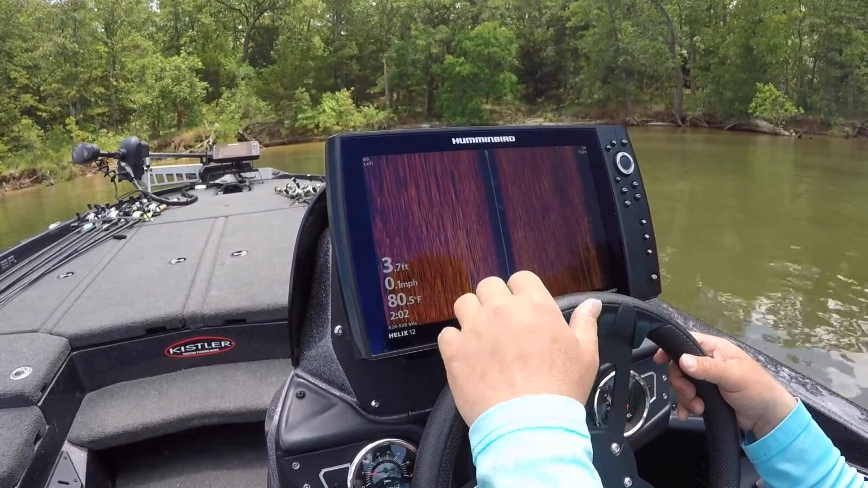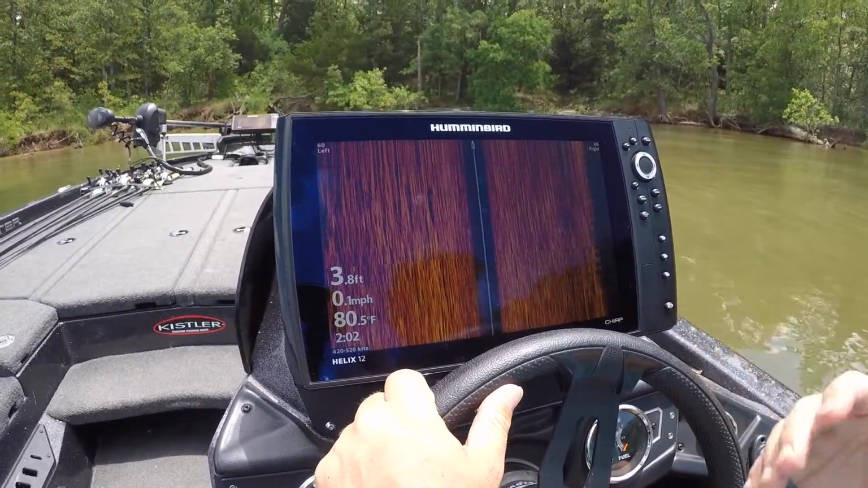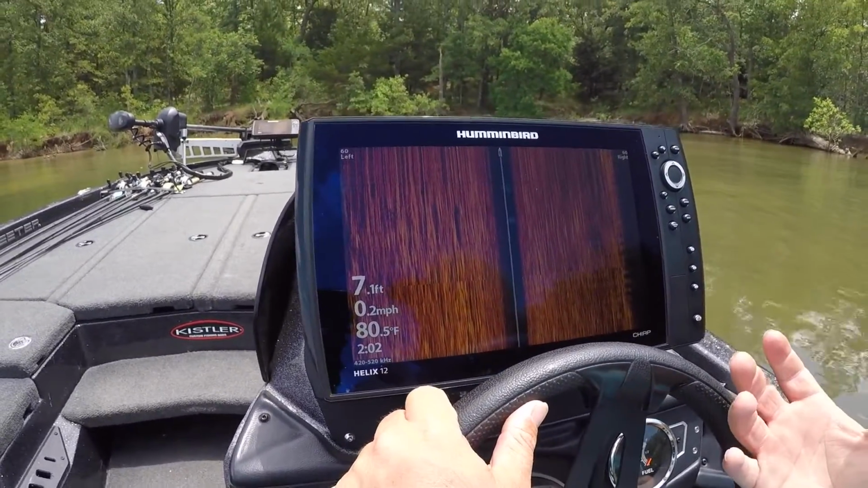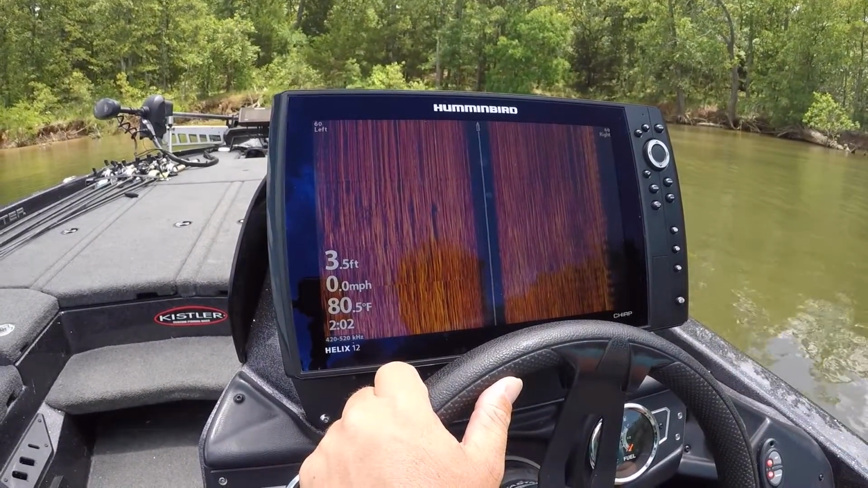Now, with that being said, I like to fish about 60 foot away from stuff. So when I set up on a spot, I set up on a waypoint, I'll keep my boat 50 to 60 foot away from it, kind of depending on the depth.